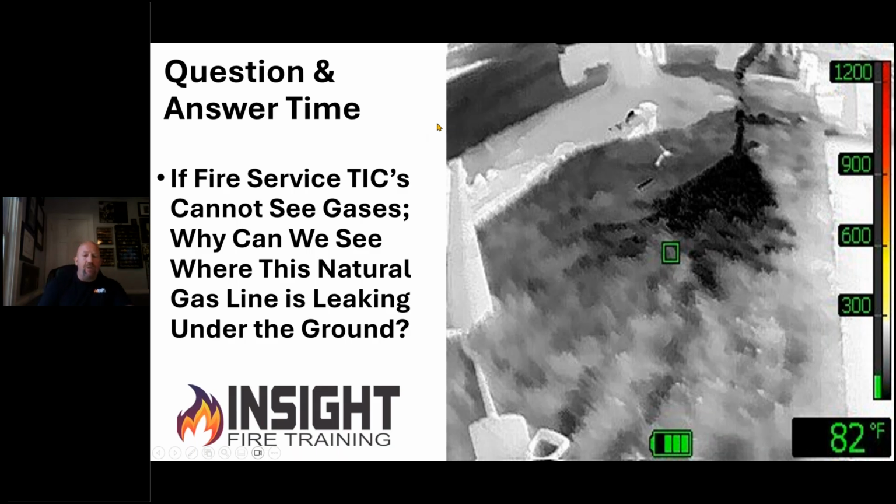And I have a gee whiz question for you, because I told you in the beginning, fire service TICs cannot see gases. Well, this is a 2-inch gas line cut on a 100-degree day, 3 feet underground. It's the gas line for Walmart. I was the incident commander of this incident. I'm walking back to my car. I point the camera at the ground. I'm like, huh, that's really interesting. That dark looking finger thing sticking out of the ground is an orange pipe where they would run their cable.